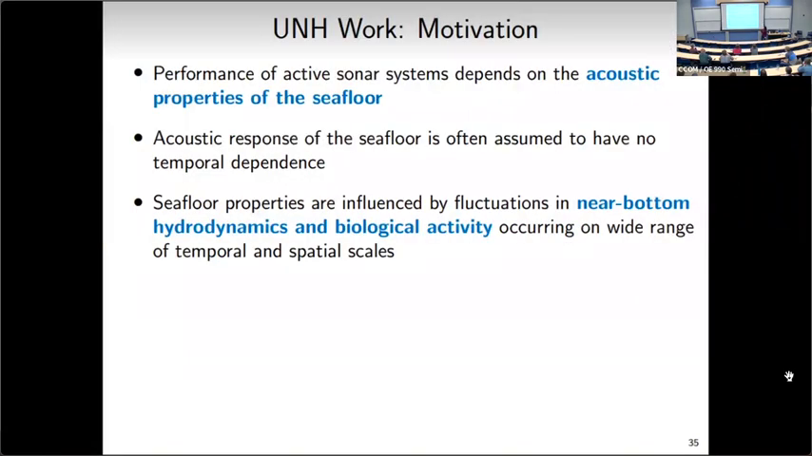So before I end, I just want to take a couple slides to talk about the current work that I'm doing here at UNH with Tony. This is taking a step back to much larger spatial and temporal scales. In the ocean, the performance of active sonar systems really depends on the acoustic properties of the seafloor, which Tony mentioned when he was introducing me. The problem is that the acoustic response of the seafloor is often assumed to have no temporal dependence. And we know that that's just not true.